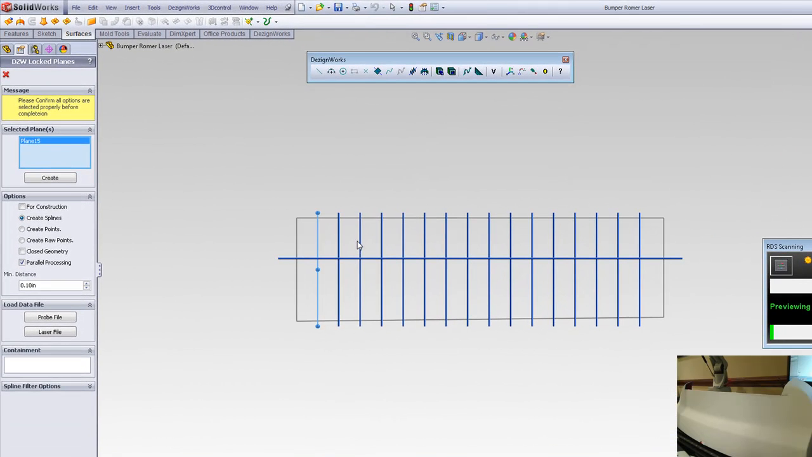Now, the nice thing about Dezignworks DSM is it stores the movement of the laser. So you can see I don't have to pick all these cross sections. It's storing the movement of the device into a database. So I'm picking some planes, and maybe for later, I may need an extra guide curve or something. I can create splines or points, open or close data, and we can change the minimum spacing.